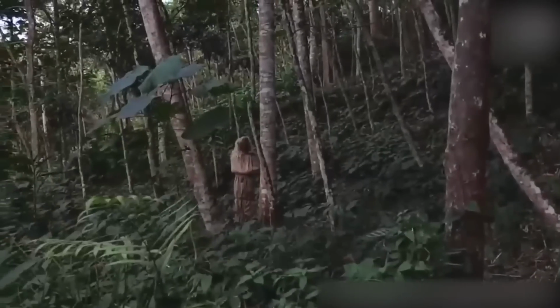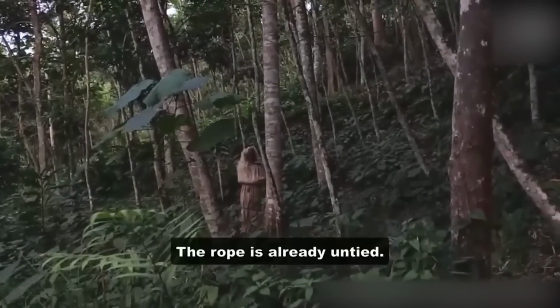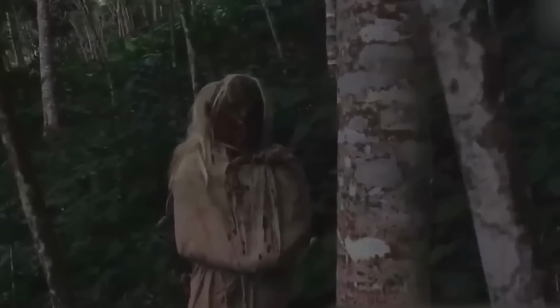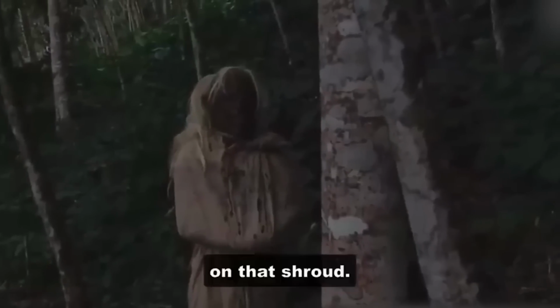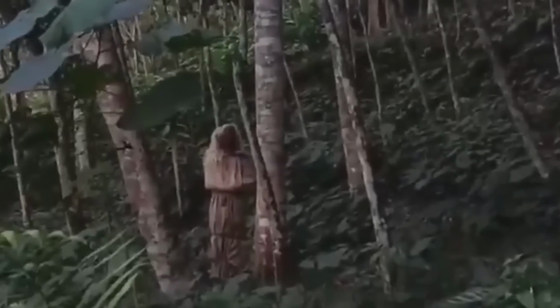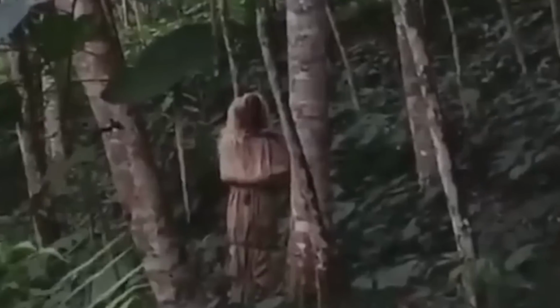In a forest in Indonesia, the locals stumbled upon a horrifying sight. The video captured a figure of what seems to be a man wrapped in cloth. The figure is unresponsive and shockingly stands there. The voices of the witnesses crackle with awe and concern, as they seem to be familiar with what they are seeing. One even exclaims that the rope is untied. I can hear them saying it's a pocong.